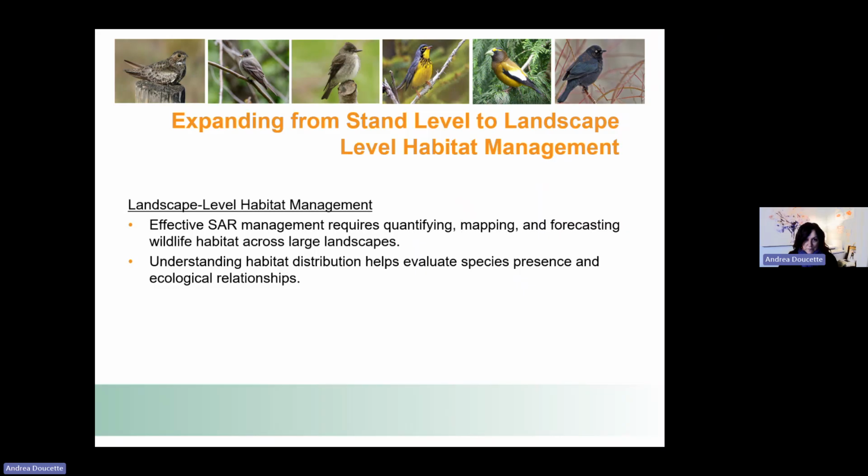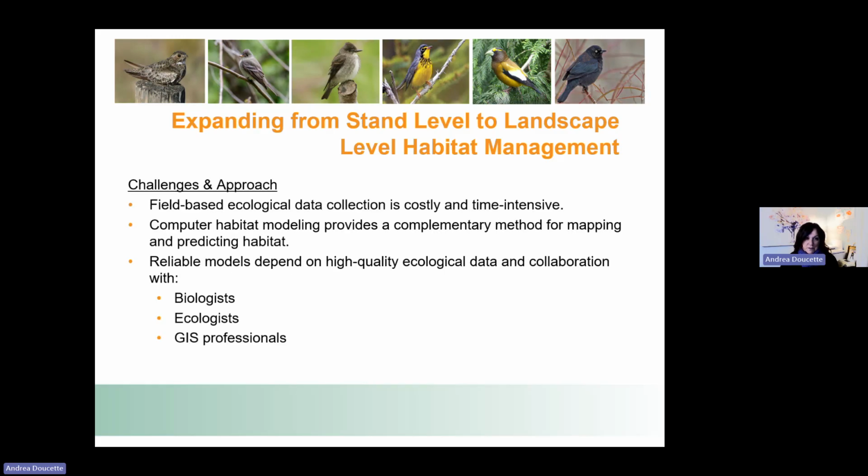So that's kind of like what we do at the stand level. But at the landscape level, we didn't really have an effective large landscape management approach for habitat for at-risk birds. Effective species at risk management requires quantifying and mapping and knowing where all the different wildlife habitat is across the landscape, and also understanding that habitat distribution so that we can manage for those areas appropriately on that larger scale.